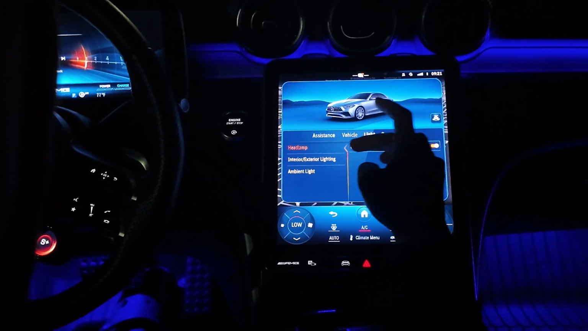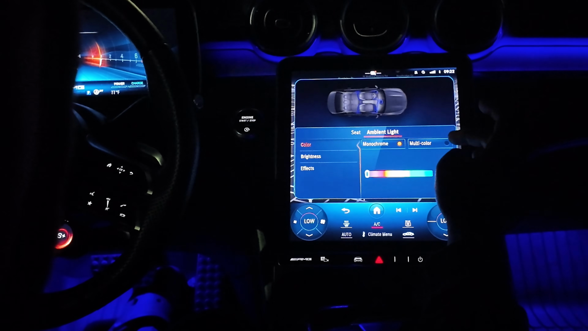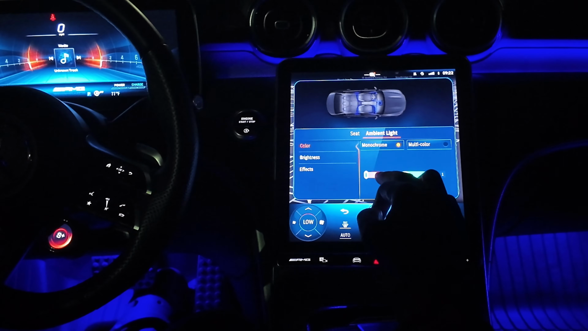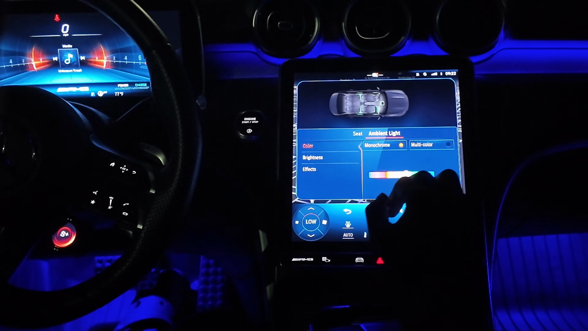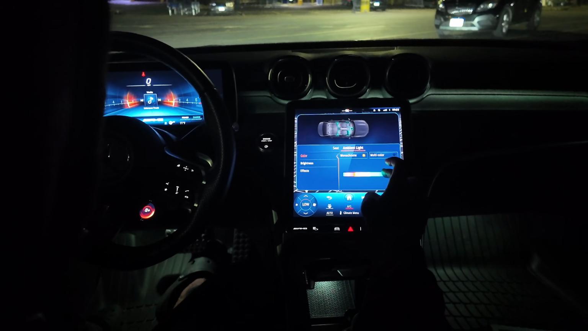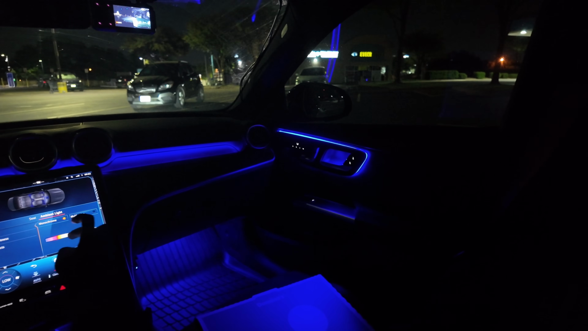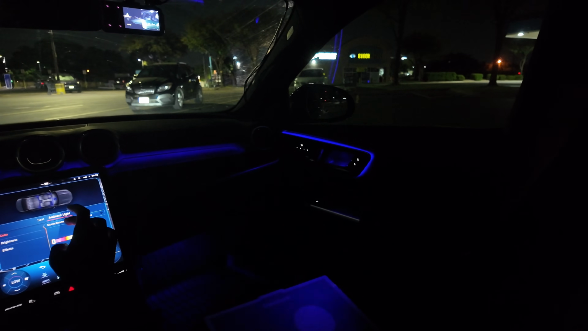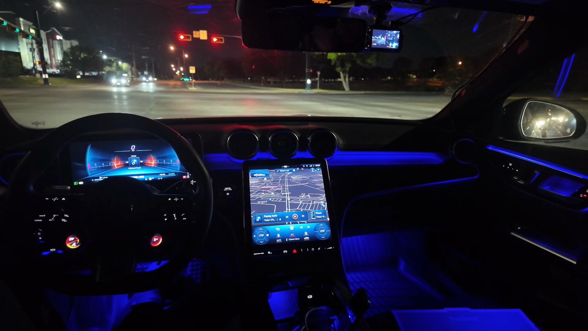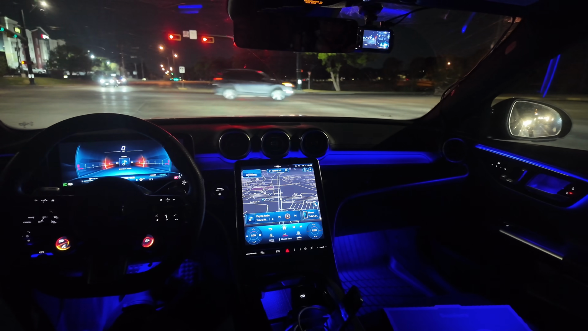So we got the lights, ambient lighting. So you could really pick any color you want. You know what I mean? But to me, blue goes the hardest, or purple. So I'm gonna just leave it at blue. This is a POV view of the C43 AMG Mercedes.